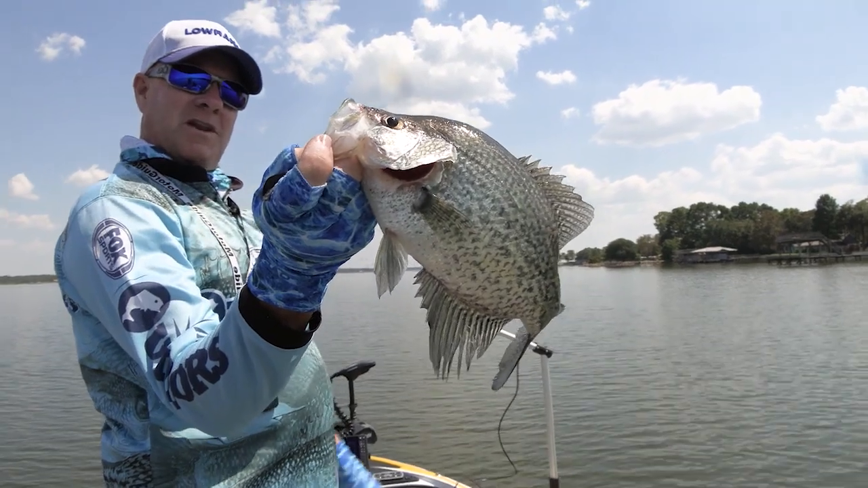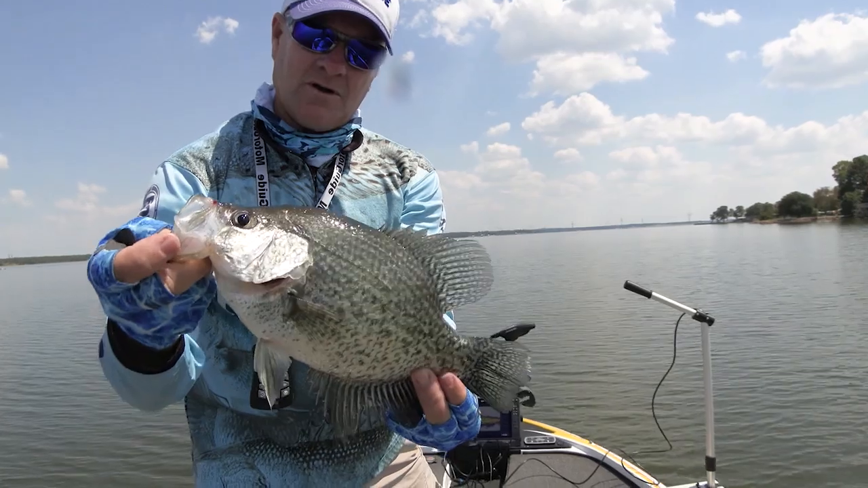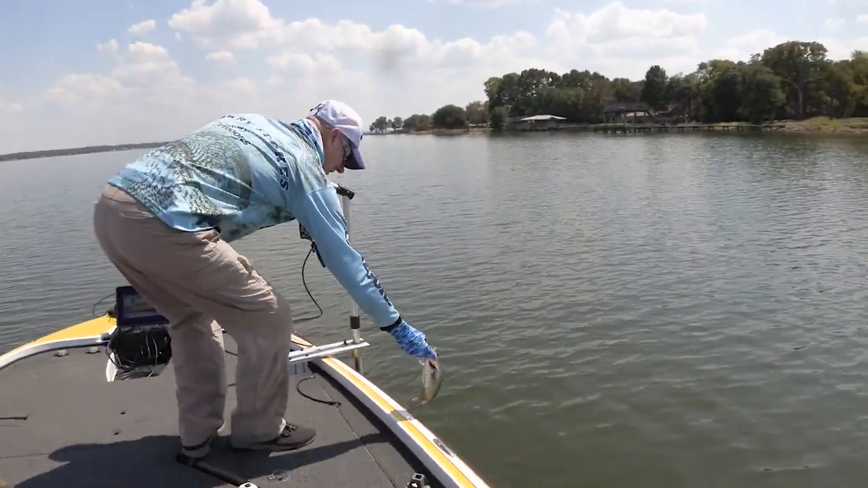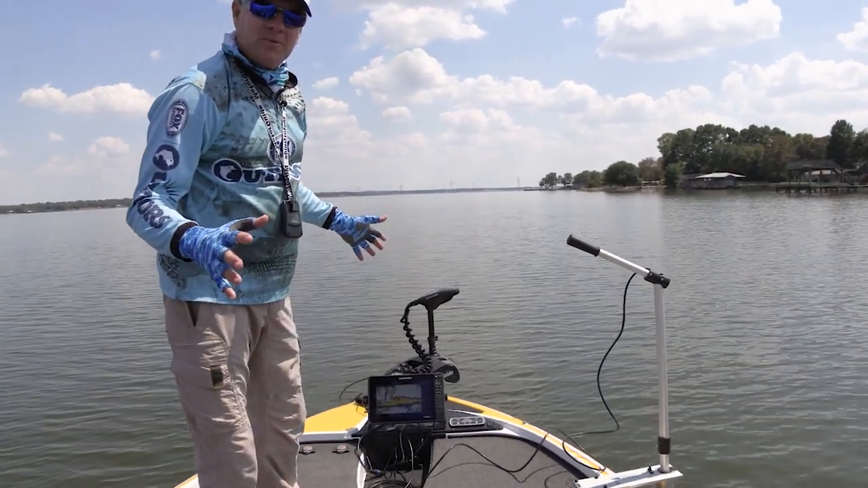Man, if we were keeping them today, that is a gorgeous crappie. Just look at the beautiful color. Look how wide his body is and how fat he is. These are very healthy fish. Lake Limestone. Well, let me reveal my new toy, my new piece of gear.